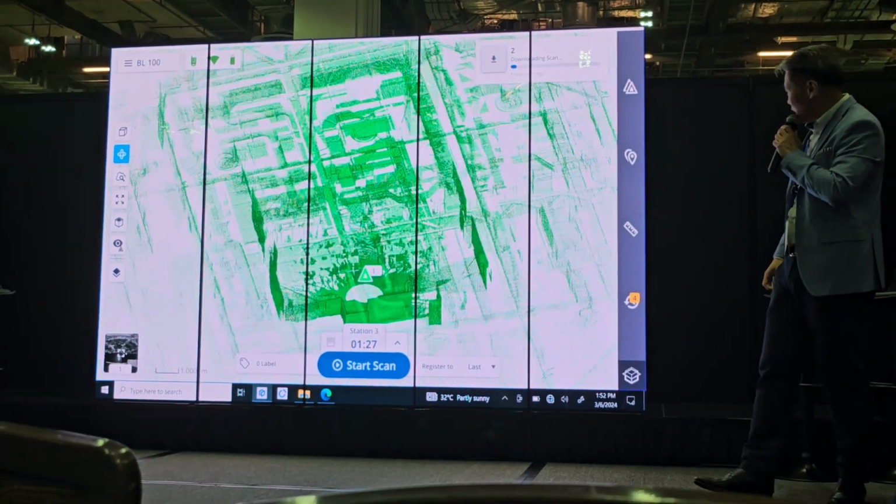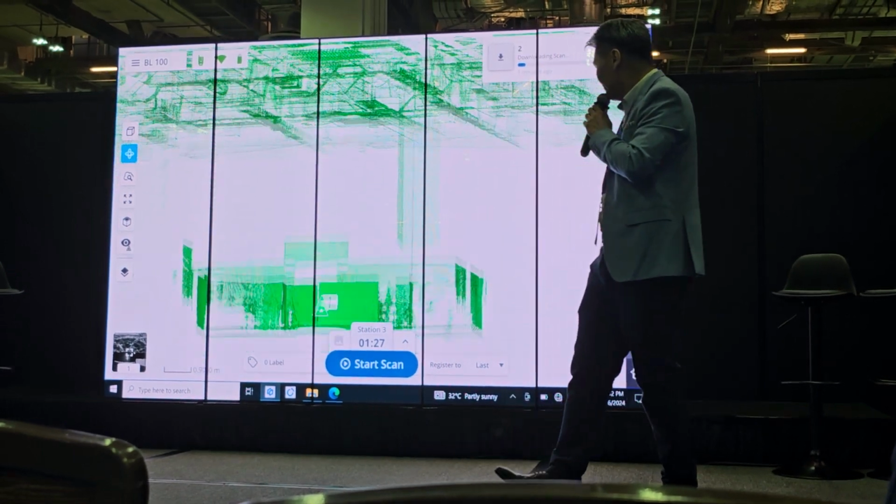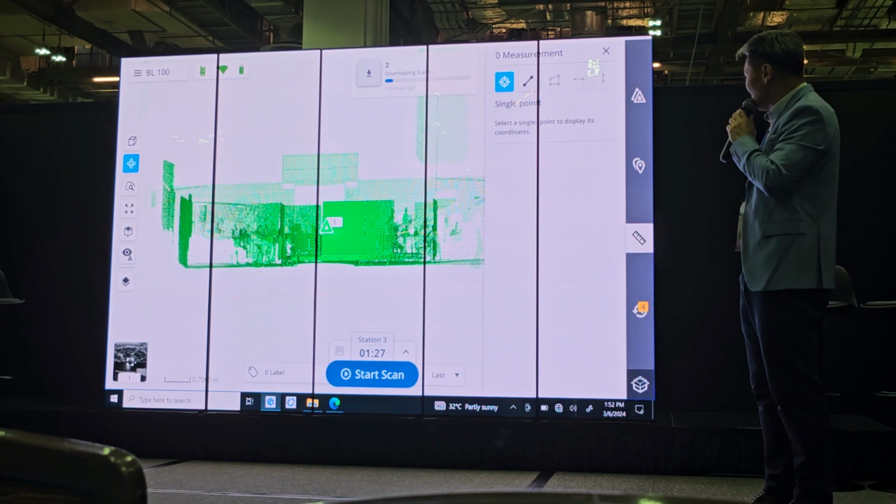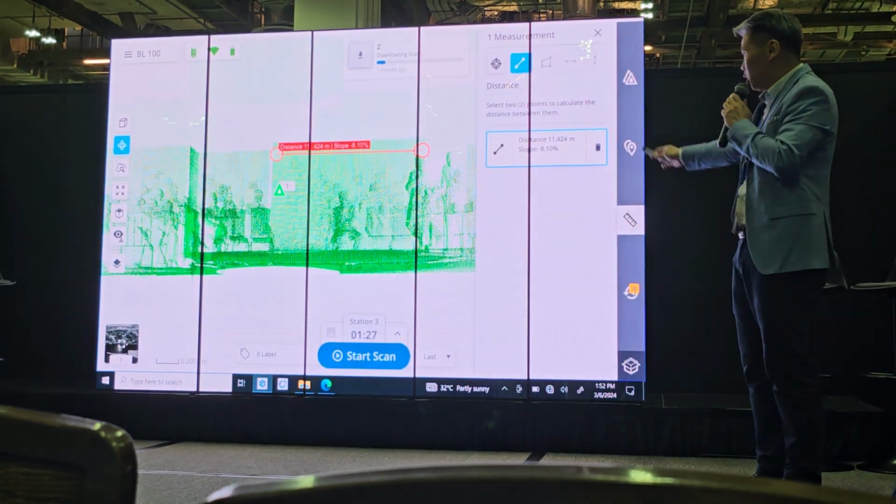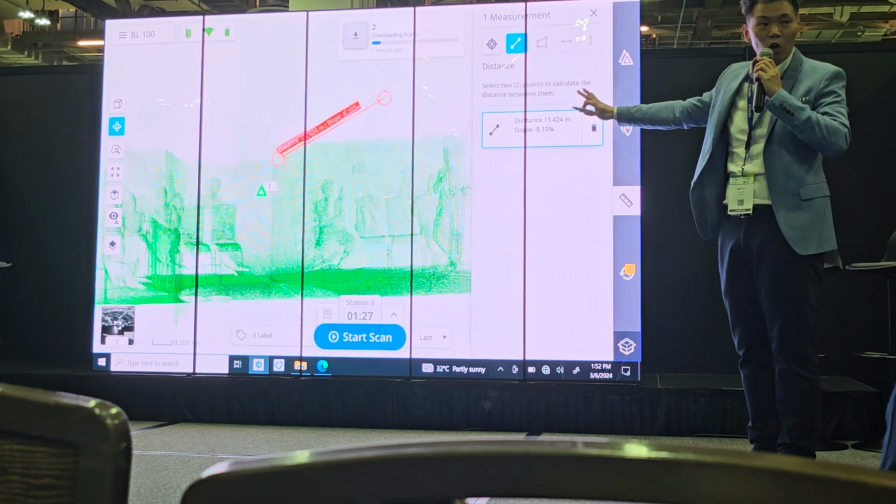So what else can we show before we move to station 2 or the registration? Yeah, we can measure the height from the ceiling to the floor already, right? By using the point cloud. We can also measure it in a picture as well, right? Not only the point cloud.